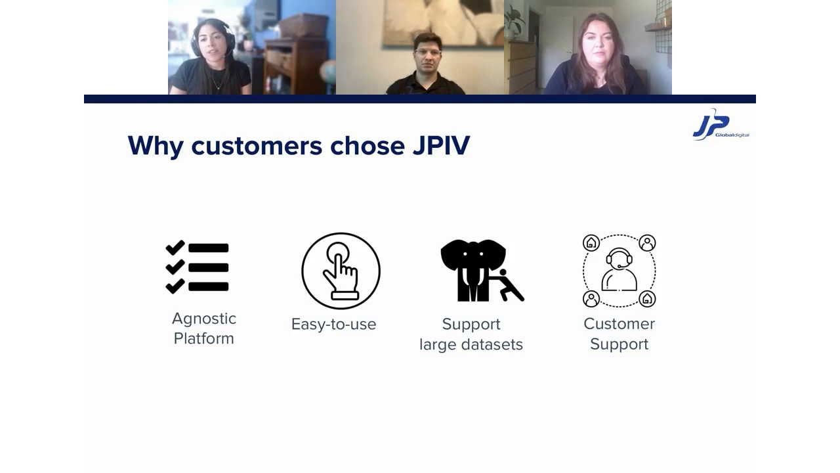So why are customers choosing JPIV? We are an agnostic platform. We support the universal file formats for point clouds and the most used file formats for models. We are extremely easy to use. Our platform requires very little training and minimal onboarding. We support large data sets. The bigger the data, the bigger the problem, let's say. And we like to take pride in our customer support. Our priority is always the customer. So for any issue that you have, we're going to be there.